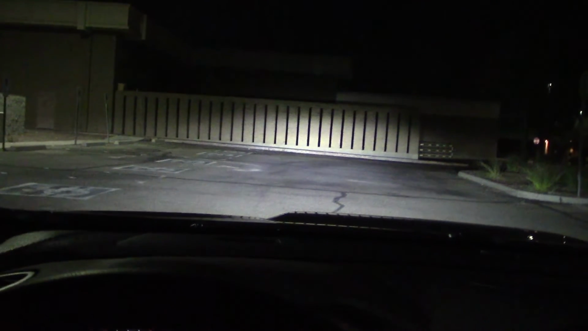Let's get to the headlights. That's what we're here for. I have the brights on and very strong in the middle, the low beam. I do not like this 50-50 split. You can't see anything above, which on backcountry roads can be very treacherous if you're entering dips. We'll show you that later. At least on the bottom half, they're bright enough.